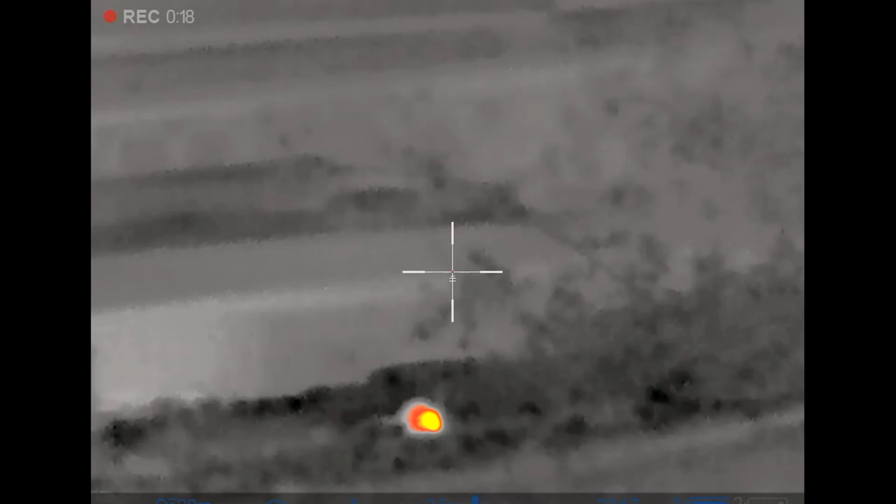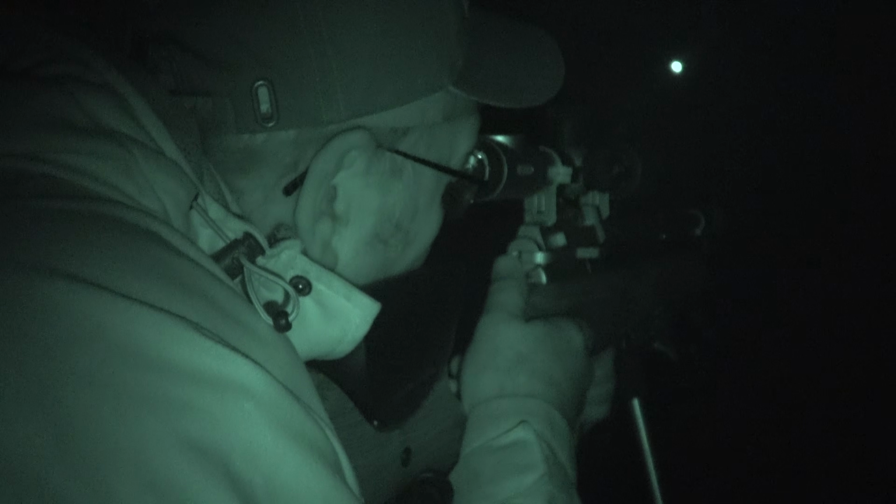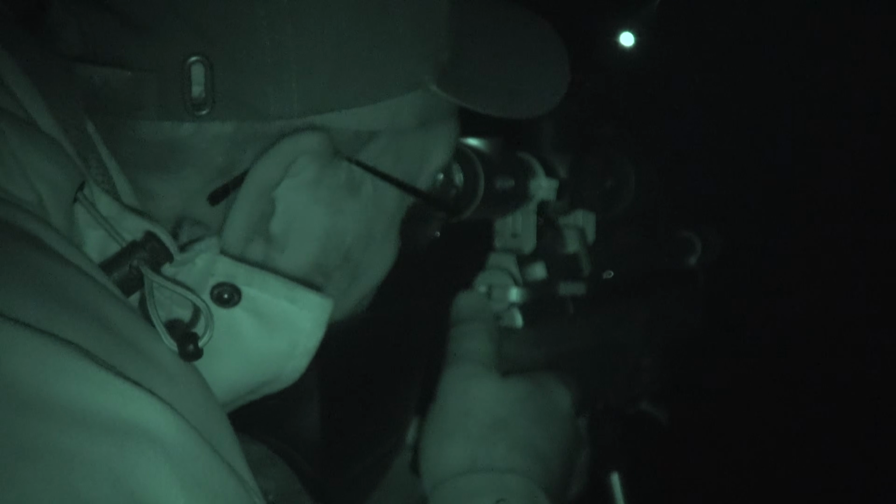He'll drop down now. There's 2 of them. If I'd have been here in the daylight, I would know what I was looking at. But he's just popped under whatever he was under. There's a bit of machinery there that is just old machinery.